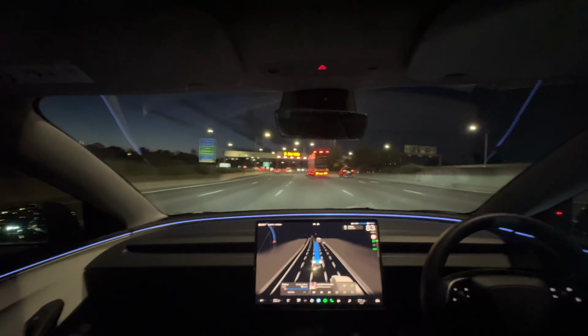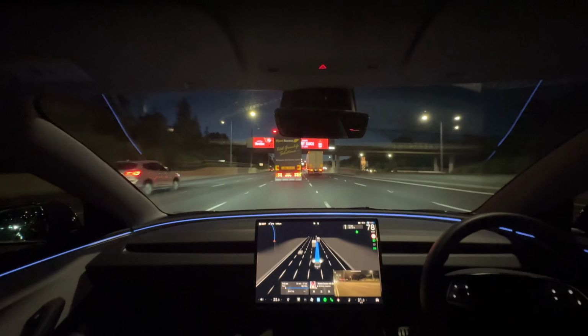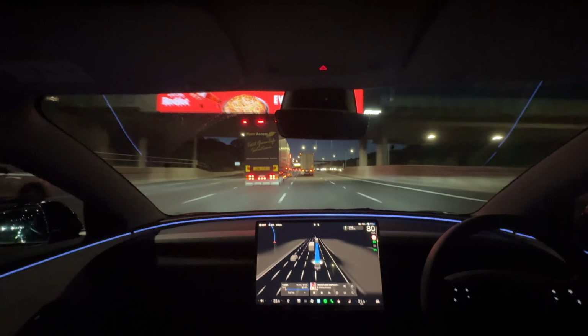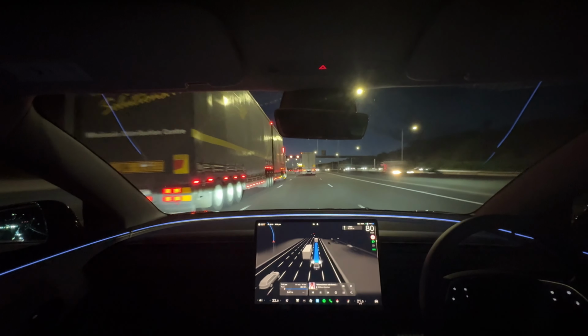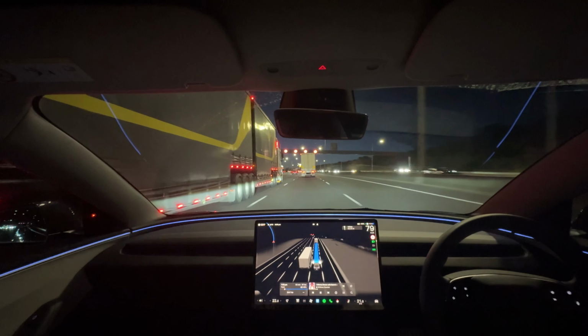FSD made quite a few lane changes on its own, but I was especially impressed here when it just picked up speed and merged into the right lane, passing this truck without myself even having to touch the indicator.